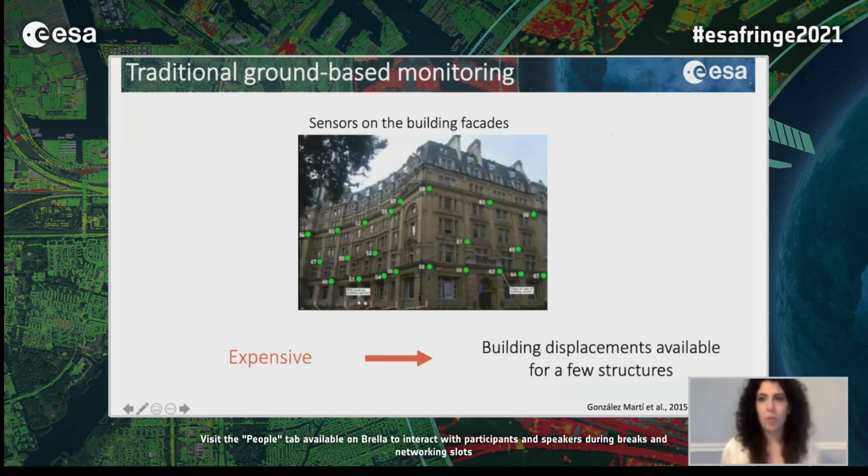Well, to protect our buildings, we could use some monitoring. And traditionally, monitoring involves the installation of sensors on the surfaces of the building that we would like to monitor. However, as you can see from this picture, the number of sensors that we need to monitor a single building is pretty high. And as these sensors are very expensive, the construction industry usually tries to minimize project costs and decides to include only a limited number of buildings in the monitoring scheme. This means that for most of the buildings along the excavations, we won't have any monitoring data available.